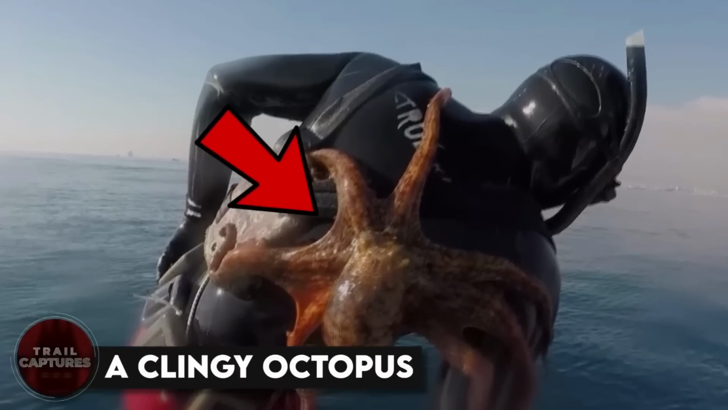Suddenly, a stone hit Hassan's face, which was a signal for him to back off as the witch didn't want to be disturbed. A clingy octopus.